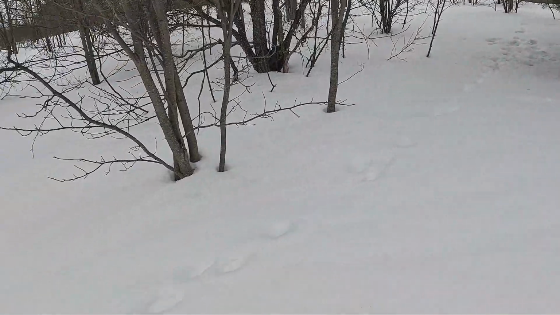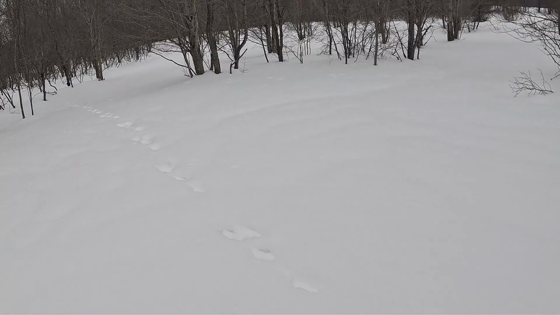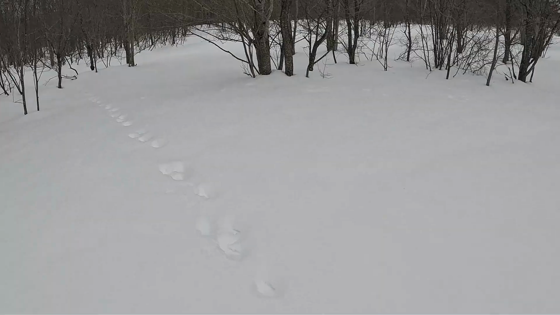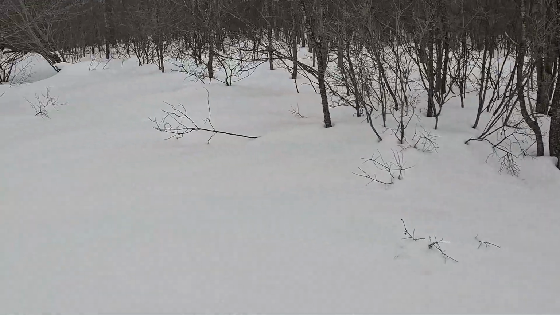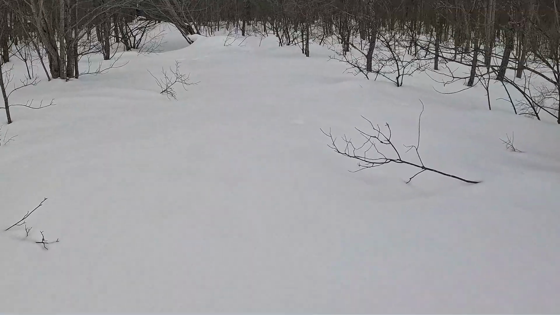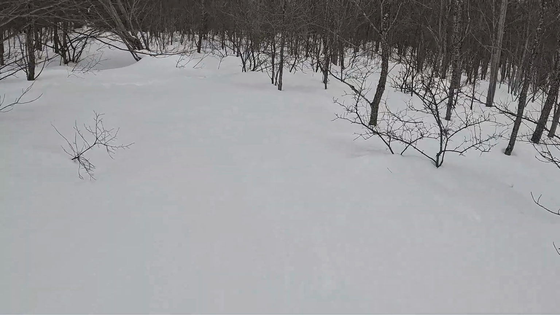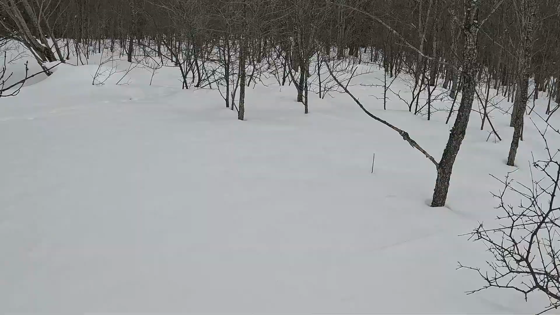Yeah, print's going down that way. Or coming from that way. Well, let's go this way. Now we're going towards the exit of the maze. By no means did we explore the entire maze.